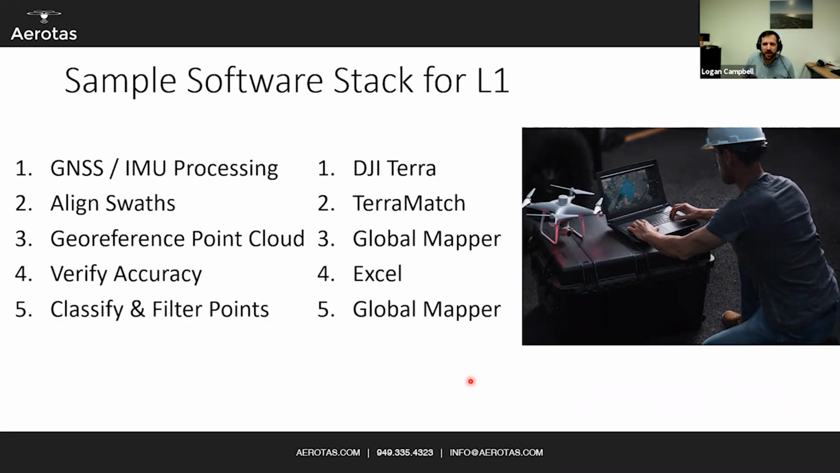And you can then get your point cloud back in a system like Global Mapper to actually classify and filter your points from there. So that is our LiDAR processing workflow. And one of the things that's most interesting is, gosh, it's already 4:40, and I haven't even talked about workflows for extracting data from a LiDAR point cloud.